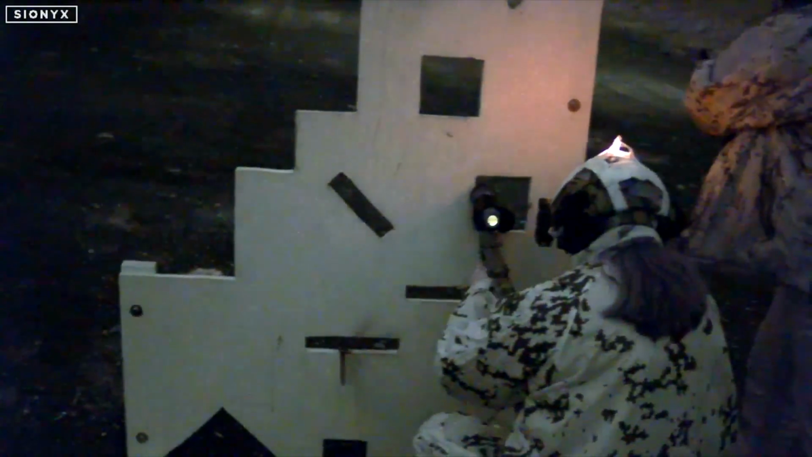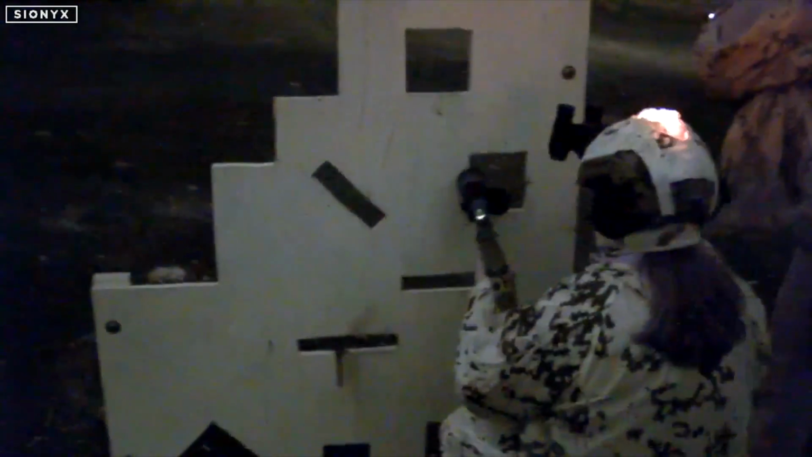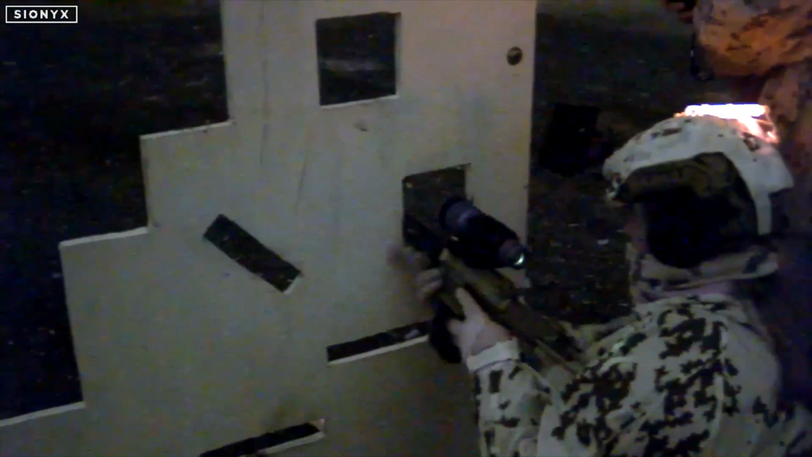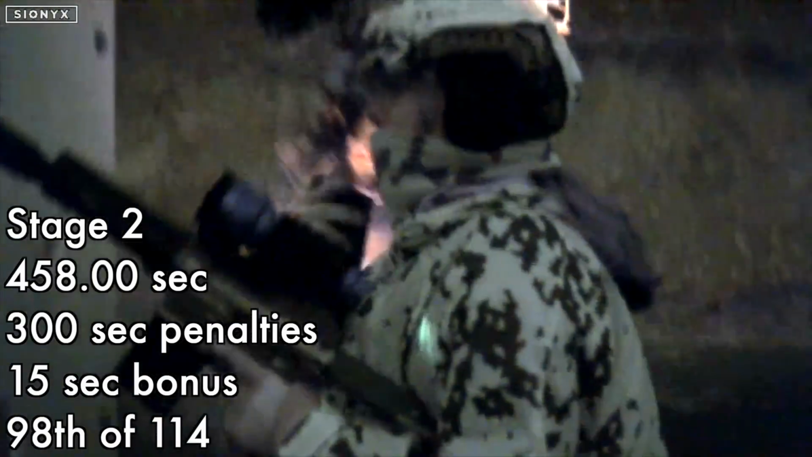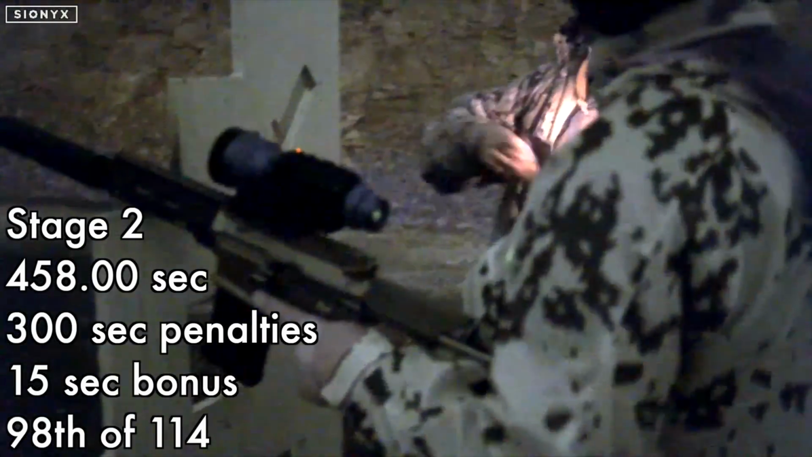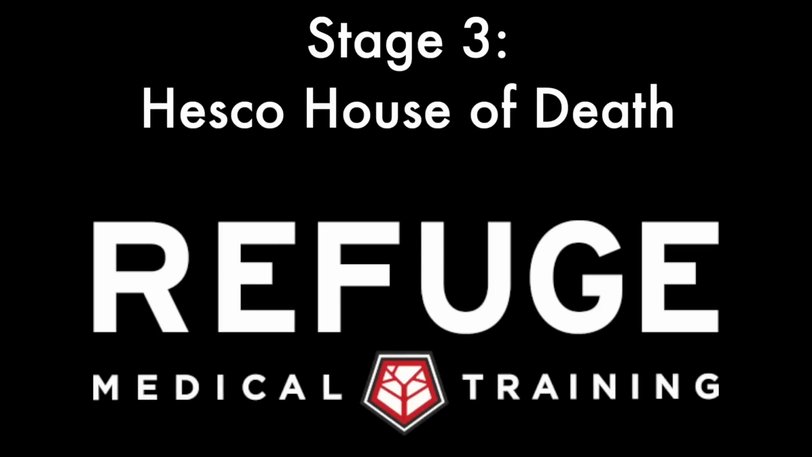We do have to reload here. I'm taking my time to reload because we do have a rule that you have to retain all of your gear. That's basically logistical so that we're not picking up looking for people's mags in the dark. There's my last 4 hits. And there you go. Most people were able to get those poppers, especially people in the active division. So 5 penalties put me down in 98th place.